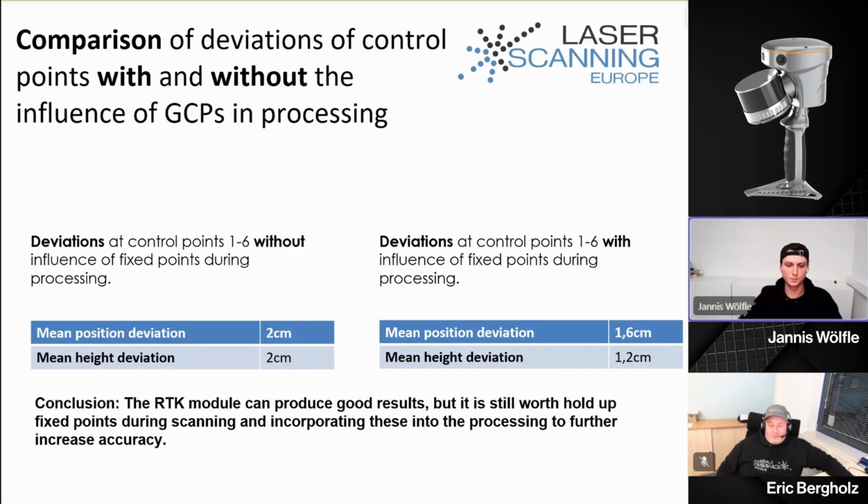And lastly, I did a comparison between the deviations of control points with and without the influence of the GCPs. Here on the left side, we have the deviations without the influence of the fixed points, and here we got 2 centimeters. And on the right side, we see deviations with the influence of the fixed points, and we got better results. Okay, and this would mean it's maybe useful to have some additional references, right?